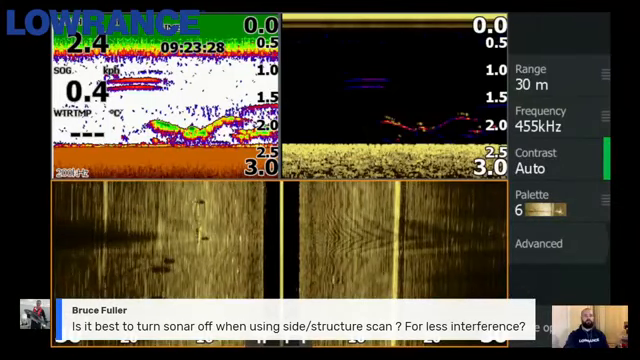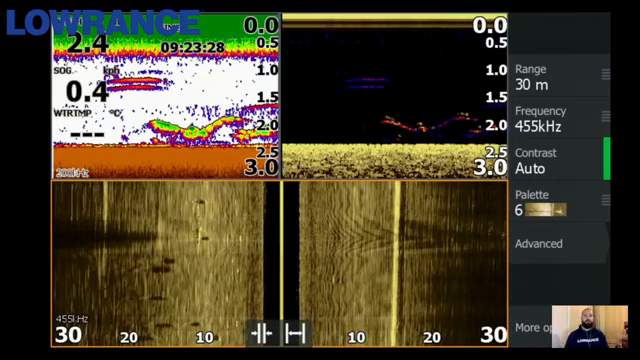There we go. So this is another one from Bem. This isn't a winter time per se, but another good example of me drifting along. This is also another good image to show you guys what I see when I'm just drifting. When we're talking about getting good clarity on our side imaging, the recommendation to get the best out of that view is that you really should be moving at about 3 kilometers an hour. Anywhere from 2 to 5 will start to give you a nice clean picture.